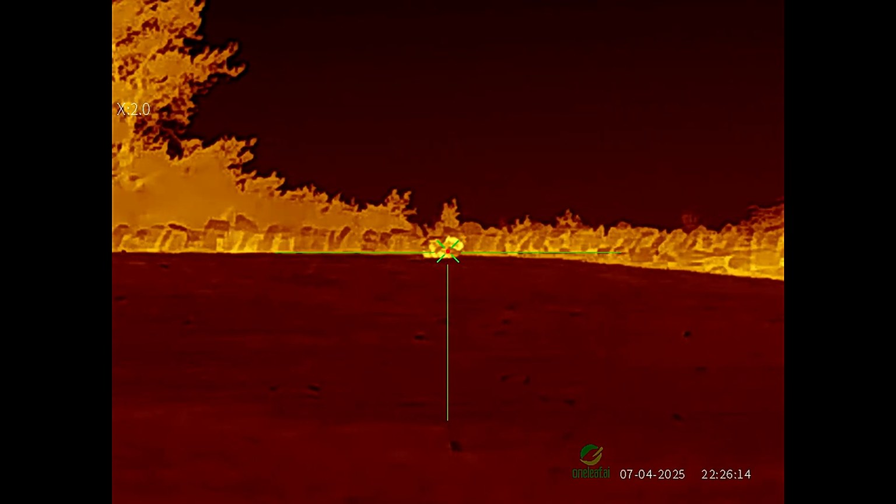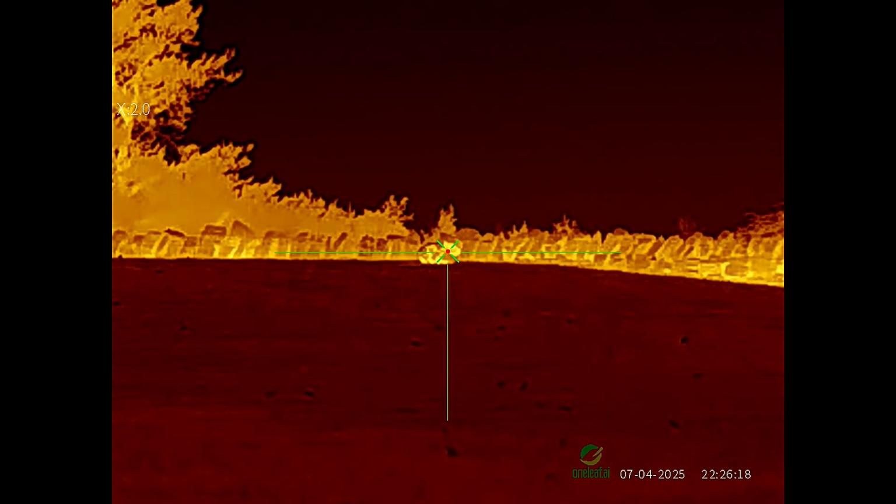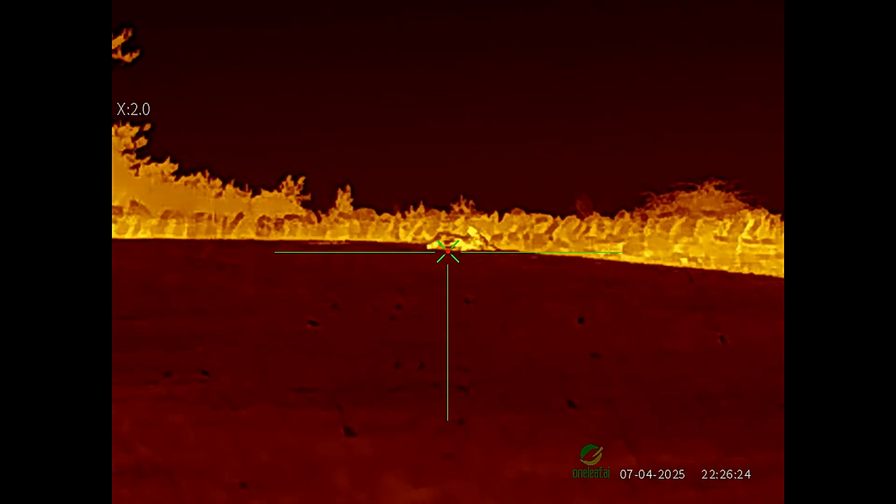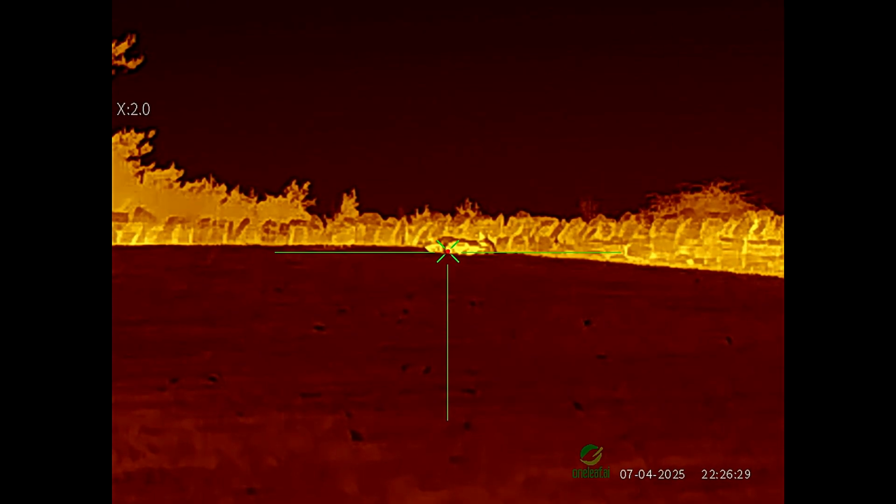And here I've switched over to the sepia palette. Everything stands out really well with this one. Couple of oyster catchers just flown over.